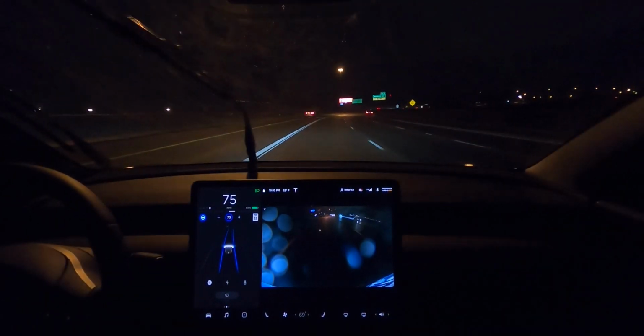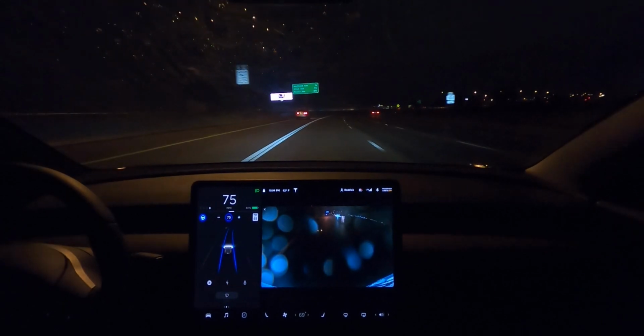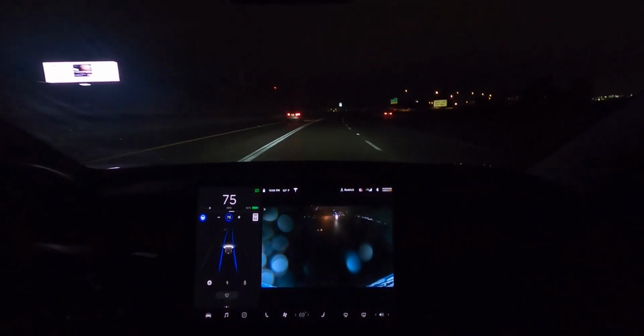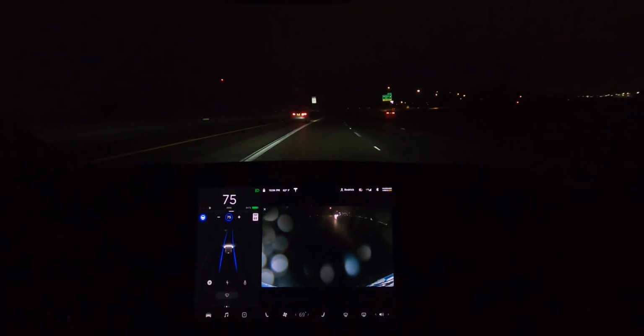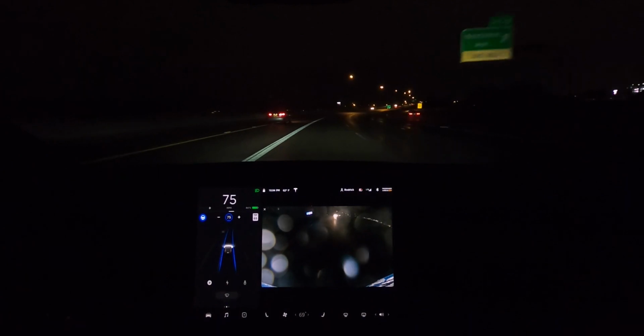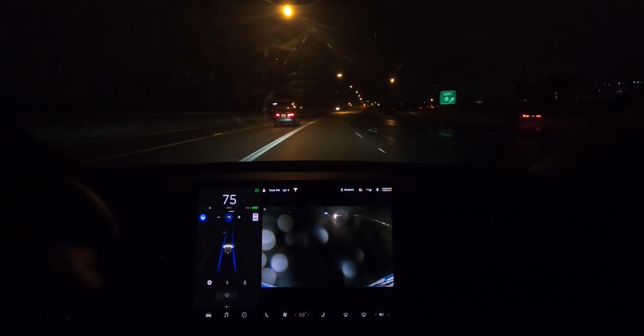That guy was doing, I was like, why is he swerving so much? Turns out he was switching lanes without signaling on a turn. Okay. Although he is swerving a bit. Look at that. You see him? He can't even stay in the lane. Autopilot's doing just fine.